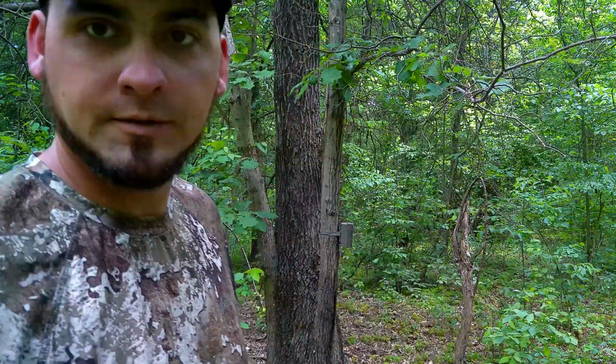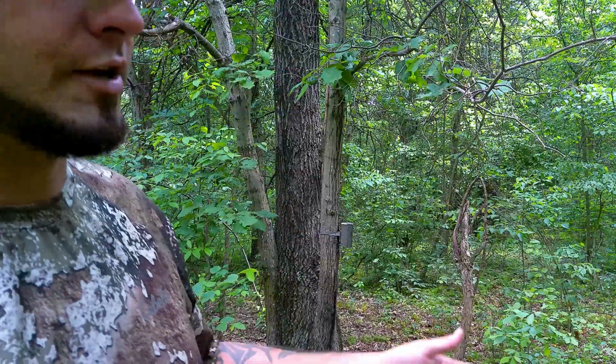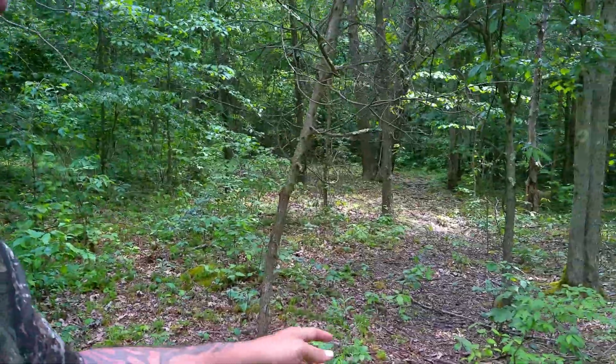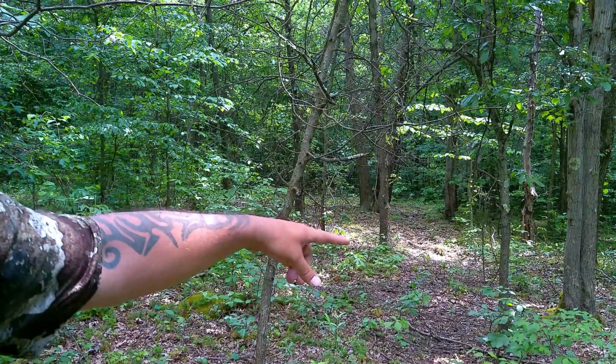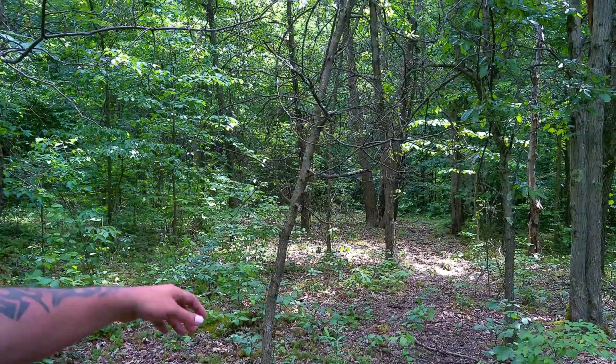So I'm up here at my spot where I put my trail cam. It's right here on this tree behind me. I chose this spot because there's a trail right here that runs along. And right here at this tree there's a scrape from last year.